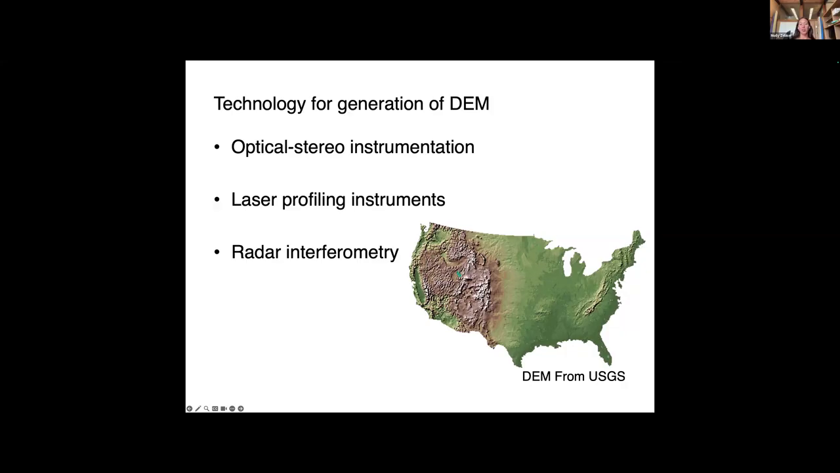And you can measure the pixel shifts of common areas on the ground, and then compute the digital elevation model from that. You can use laser profiling instruments like LiDAR data from aircraft or satellites.